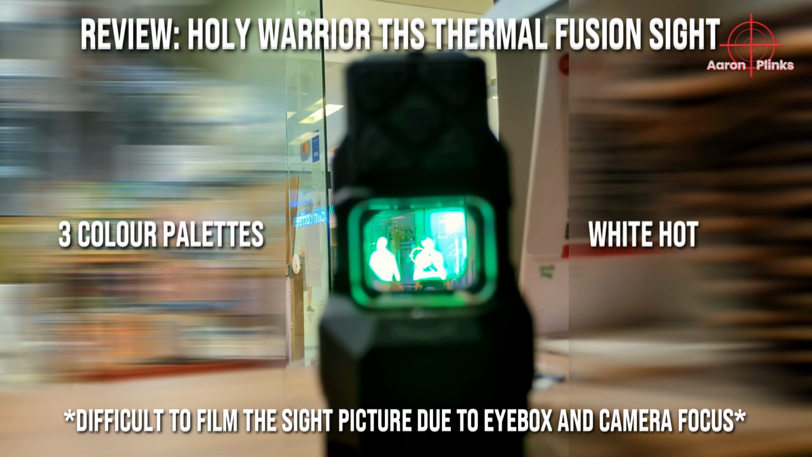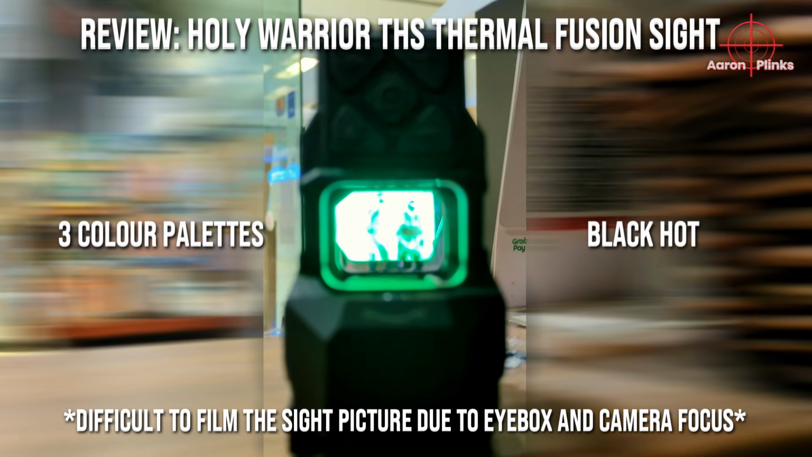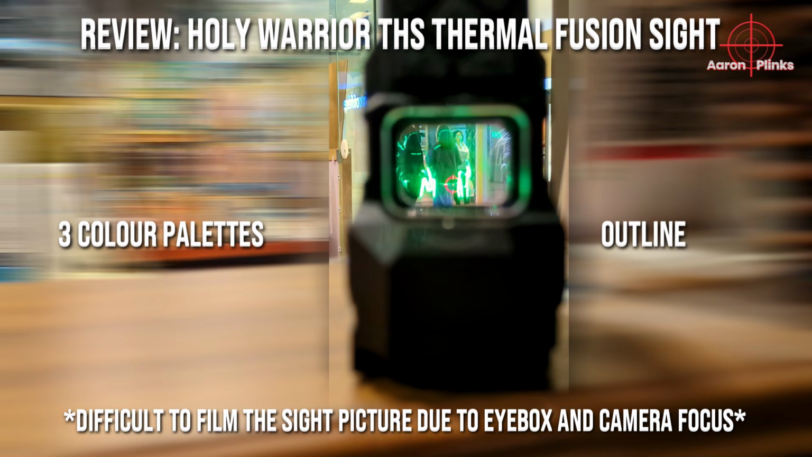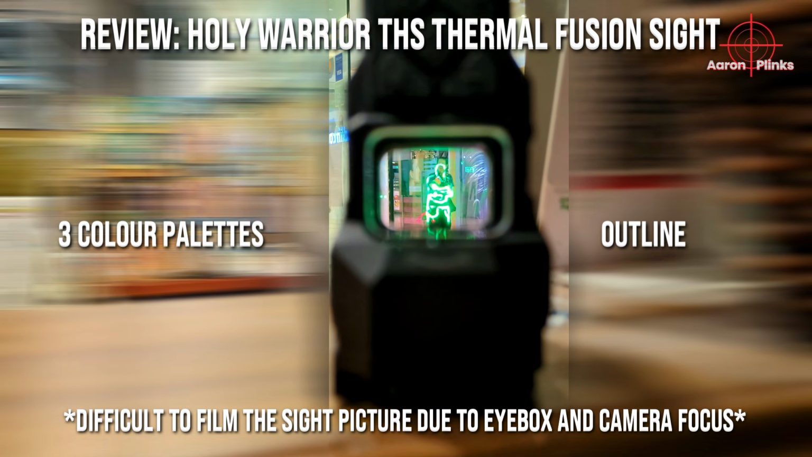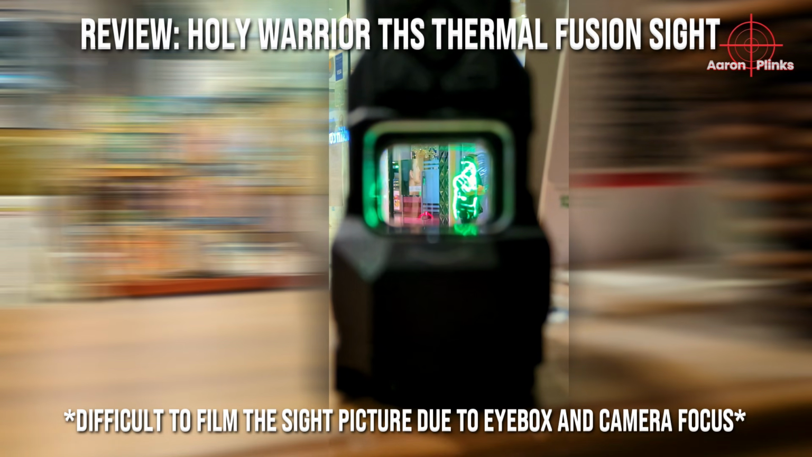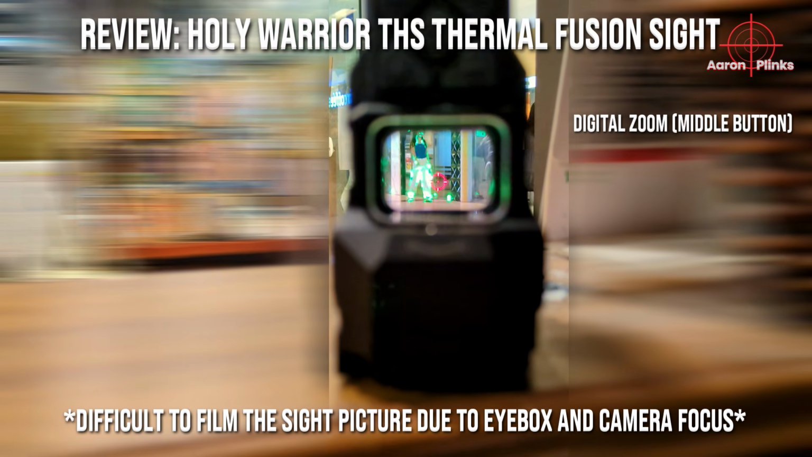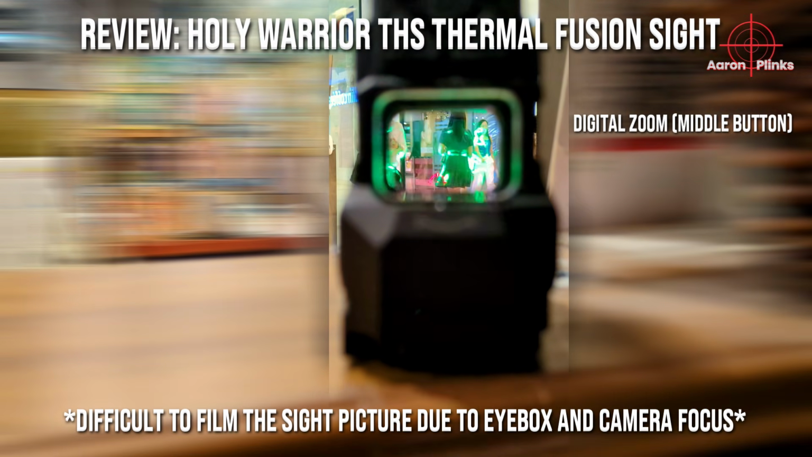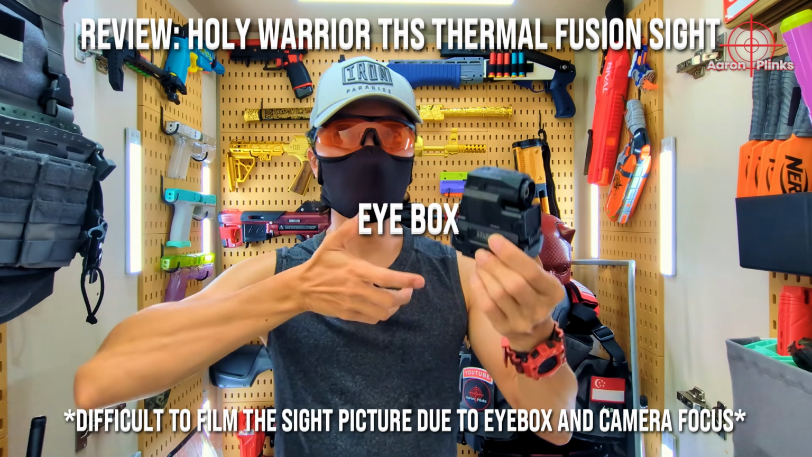White hot, which highlights heat signatures as white. Black hot, which is the reverse of white hot. And outline, which illuminates human silhouettes. These 3 modes can be used depending on the scenario. Brightness can be adjusted as well. There is also a zoom button here for the thermal screen, but I think it is quite redundant in the context of Nerf.